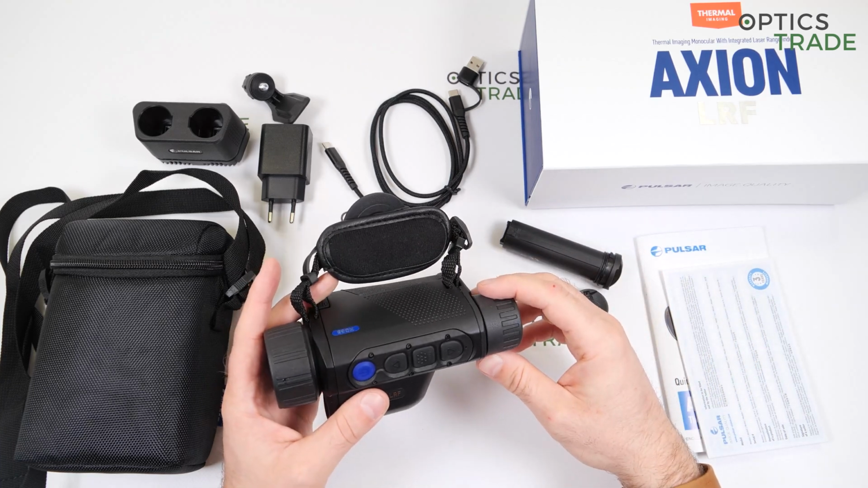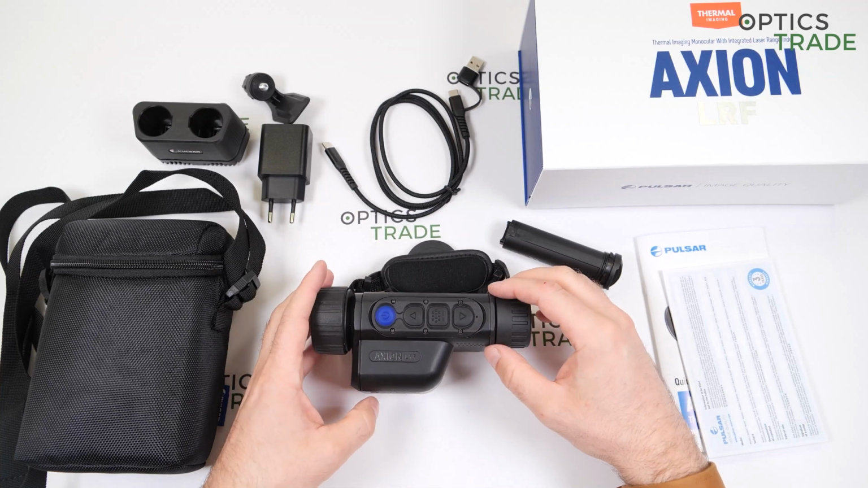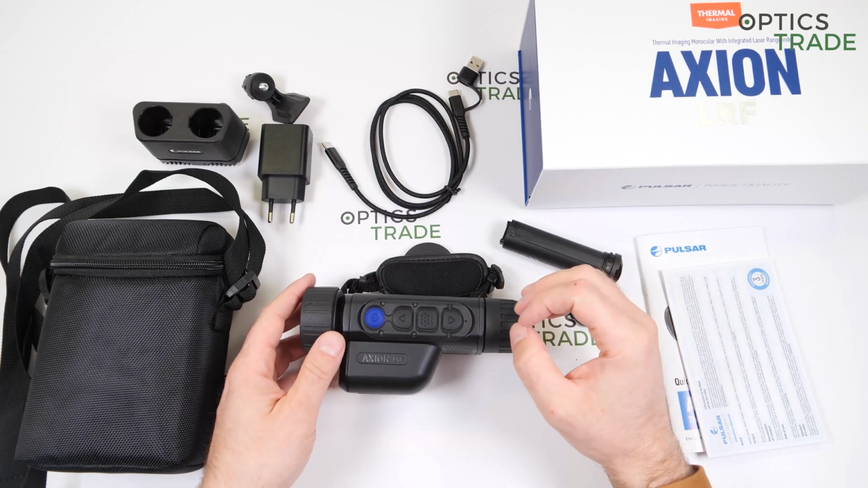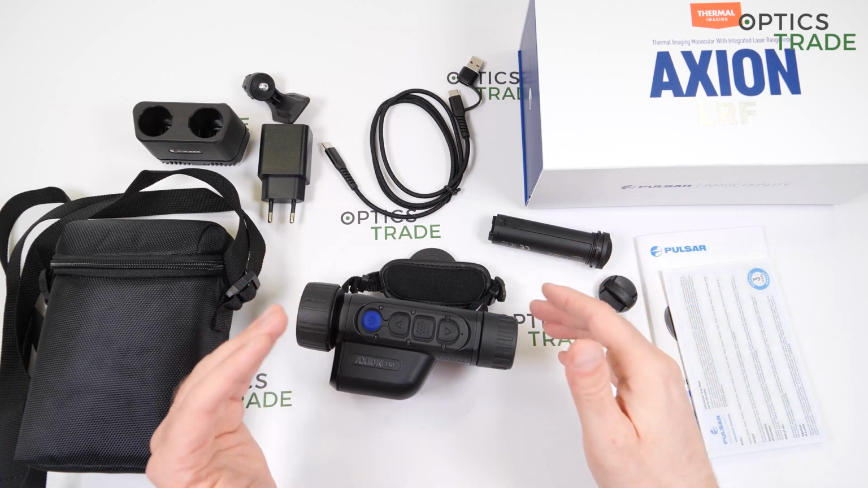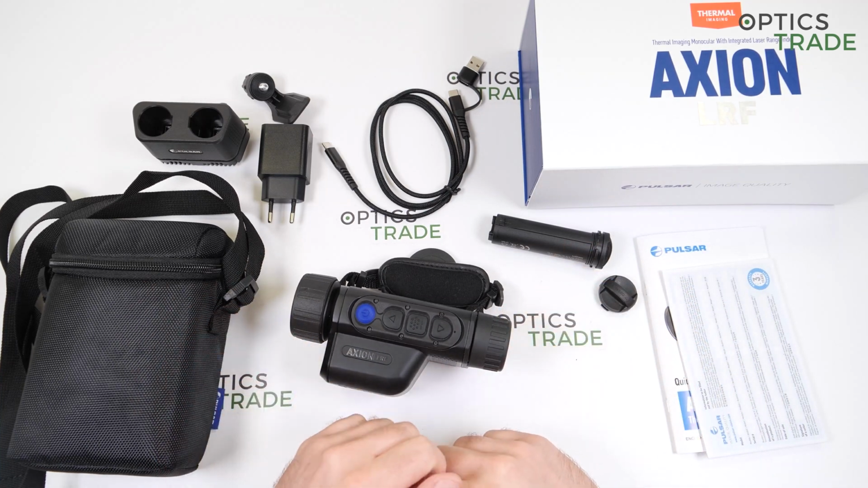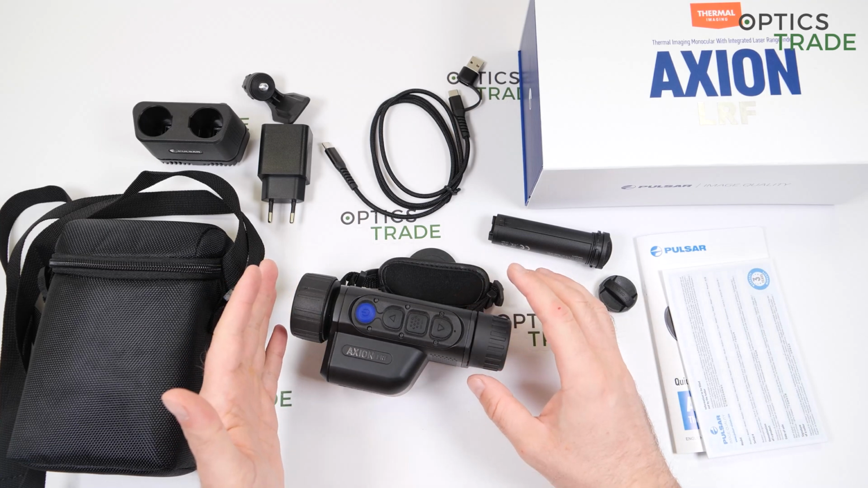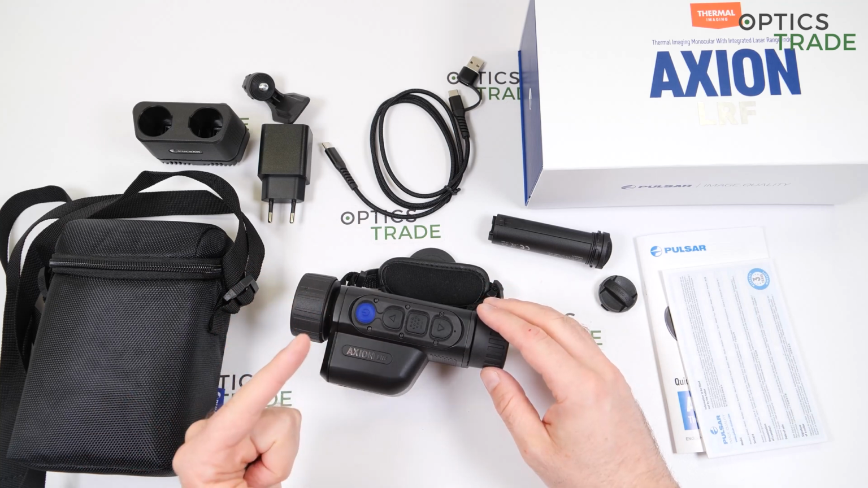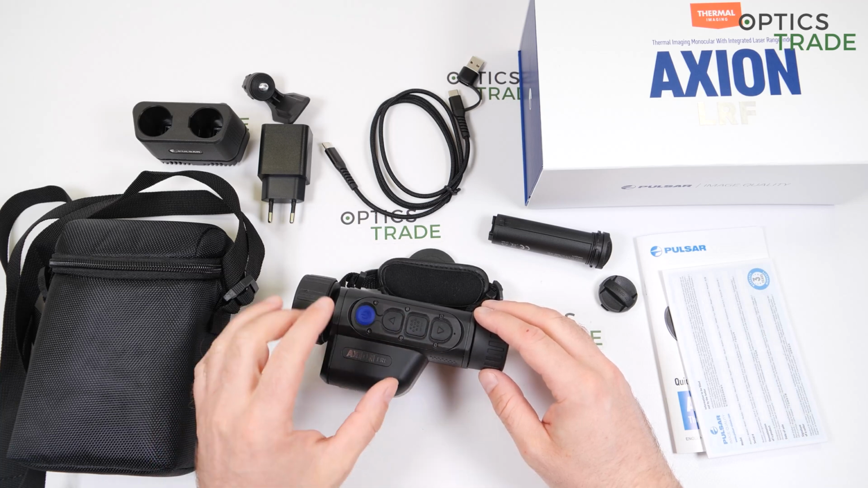Okay, now what is sour? For me, the biggest shortcoming of this device is that it lacks the Stream Vision capability. Because Stream Vision, it's probably the best app on the market for hunters and the best app to control the thermal devices and so on. And this device, unfortunately, doesn't offer this possibility. It has no Wi-Fi connectivity and no multimedia. You're not able to take pictures, you're not able to take videos with it. For some people, this will be a big shortcoming.